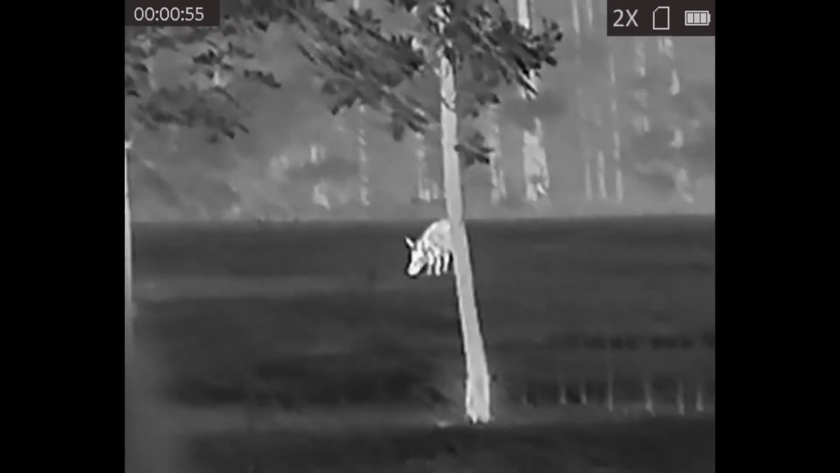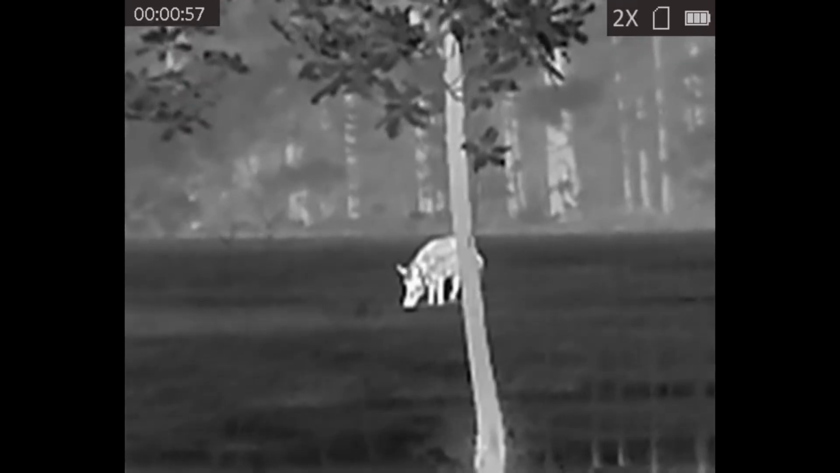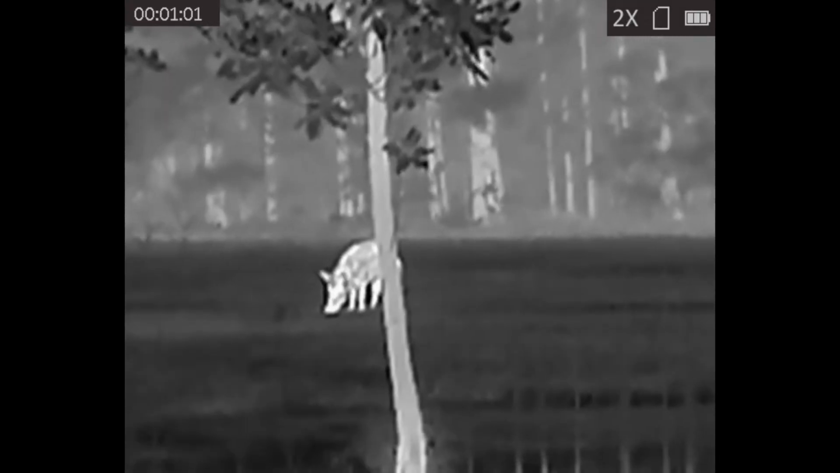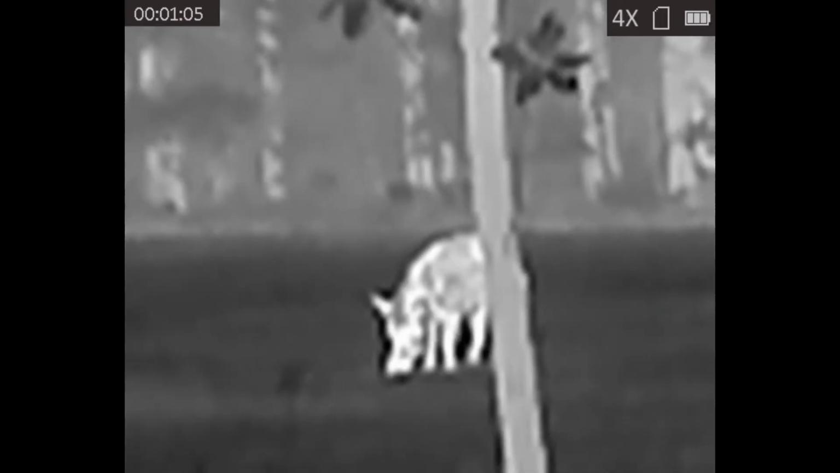And base magnification, you have no problem. But there's 2 times zoom. Then we'll go to 4 times. Eight times for good measure. And as you can see, you can still tell each leg from one another. No issues whatsoever.